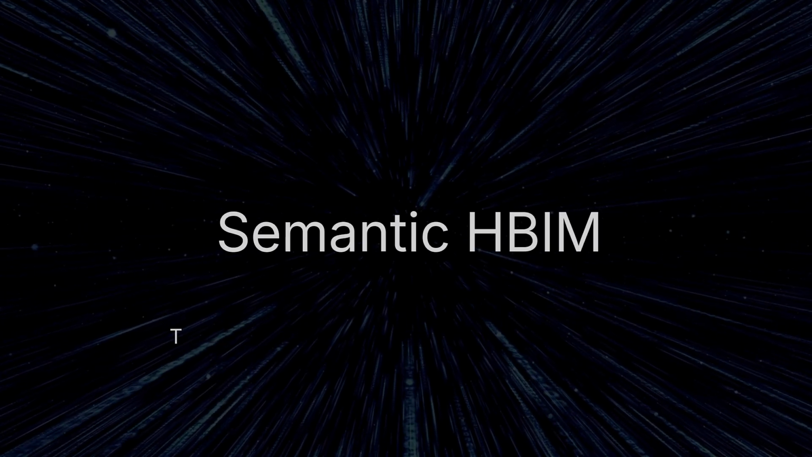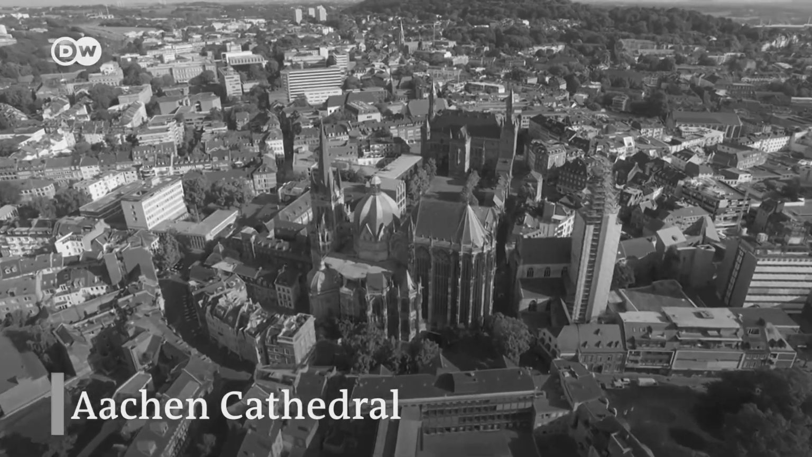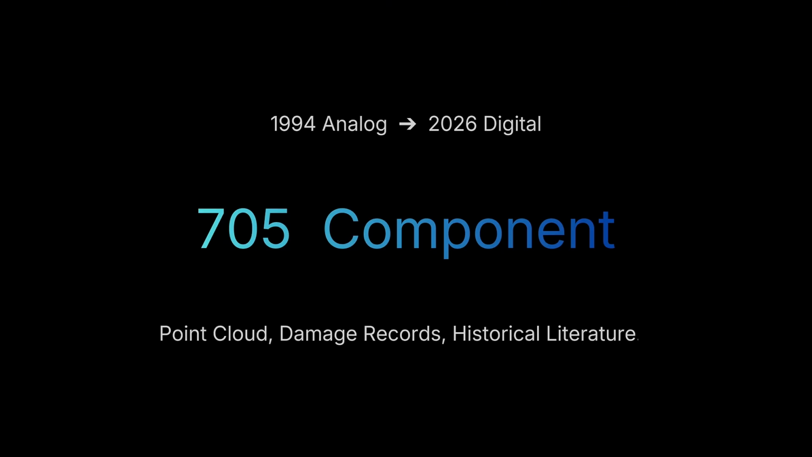This project presents a semantic framework for the Aachen Cathedral Choir Hall. The challenge lies in bridging the gap between this millennium-old heritage structure and modern digital assets. We aim to transform the analog documentation from 1994 into an intelligent, semantic knowledge graph.